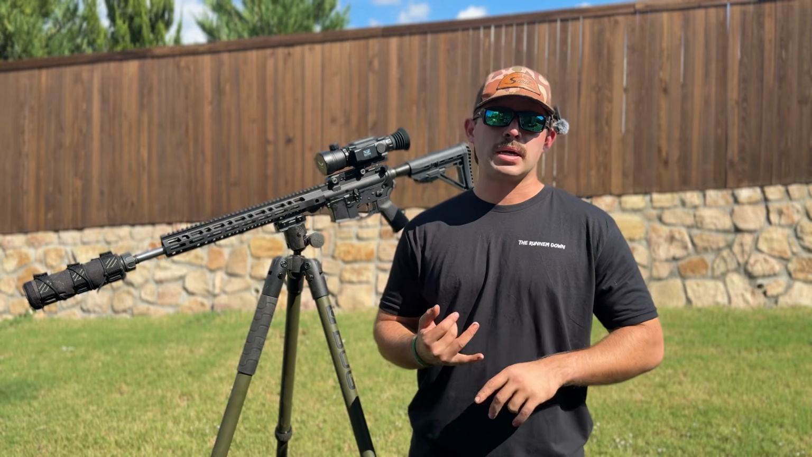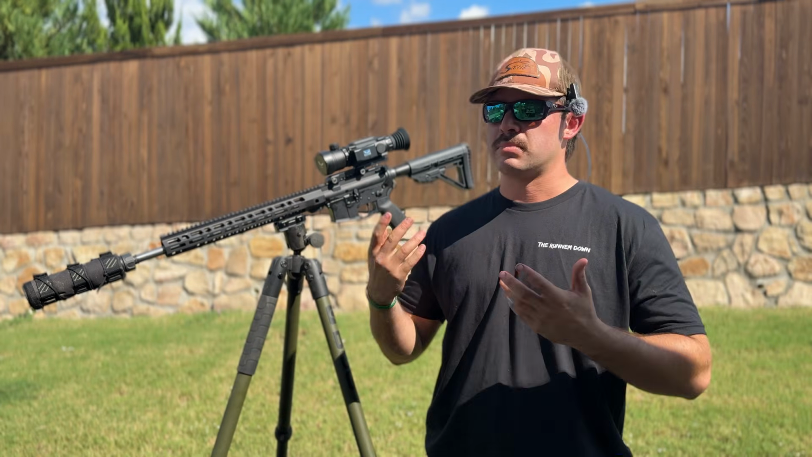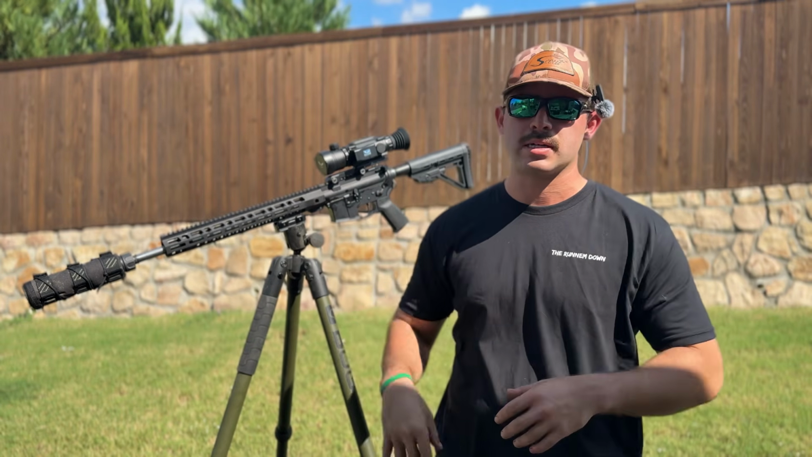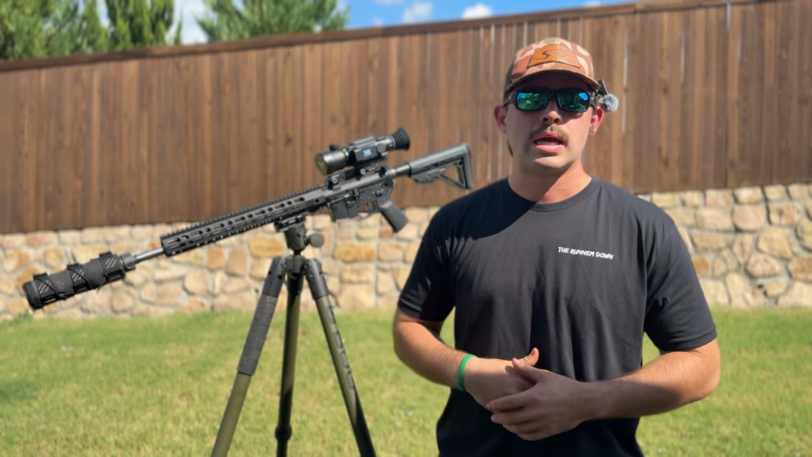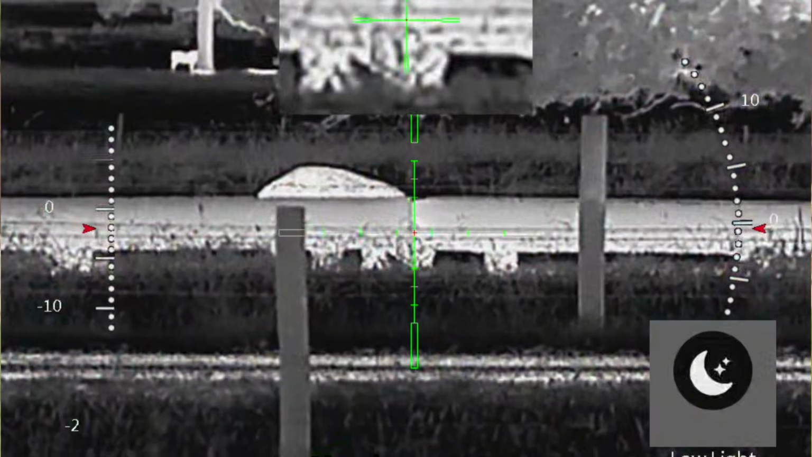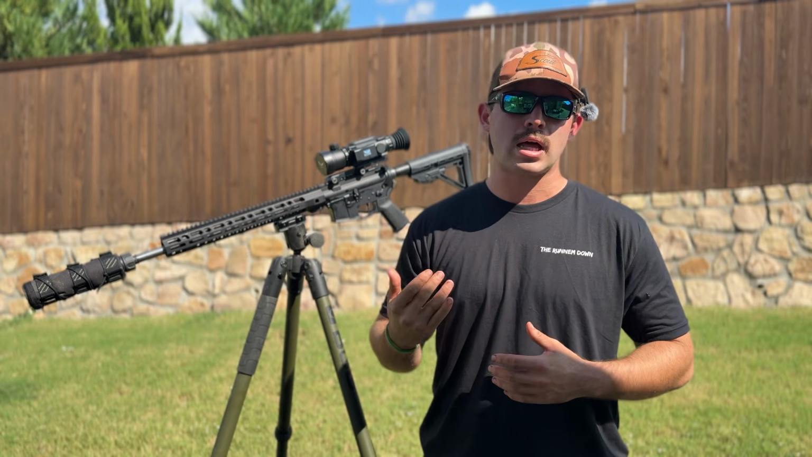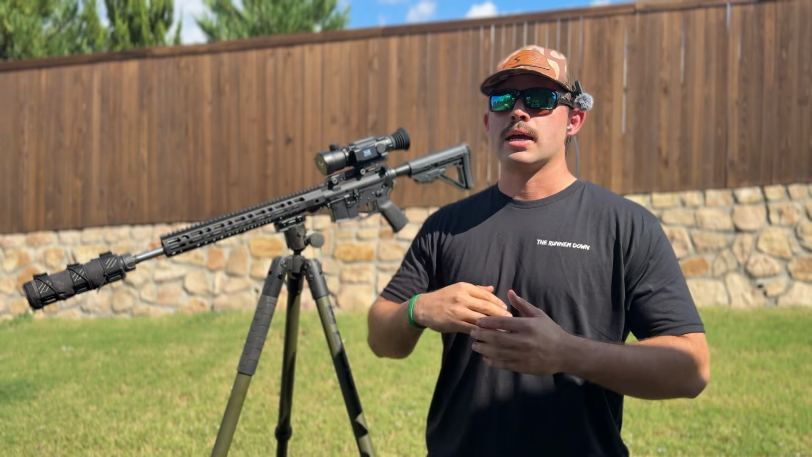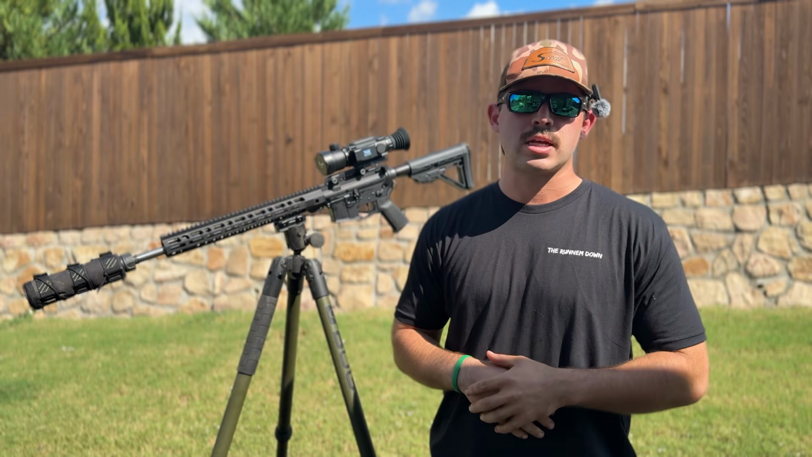So even though the buttons aren't exactly to my liking, I will say that the way that they're laid out makes life a lot easier when you are in the pitch black and you're thermal hunting and have a whole bunch of pigs in front of you. Being able to zoom is extremely easy, and also being able to change from white hot to black hot to green hot to multicolor, it takes seconds. So that is something that I do like compared to other thermals. I know with my Pulsars, you have to go through the whole menu and then change it that way. With this one, you just press a button real fast, just like zoom, and it changes them automatically.